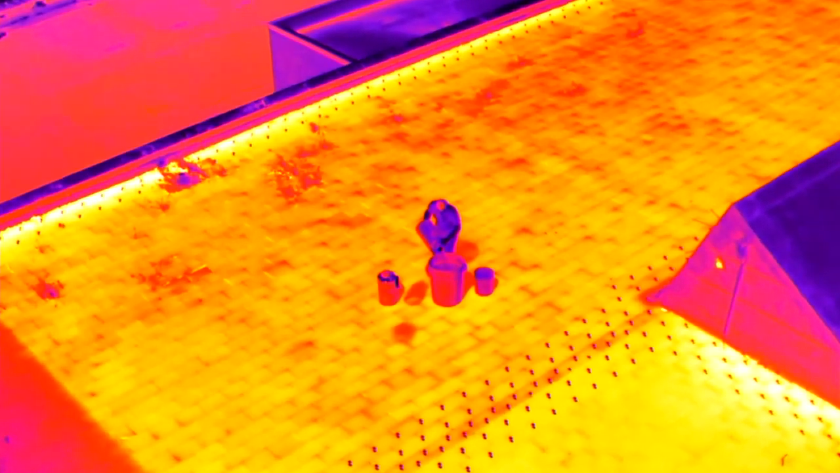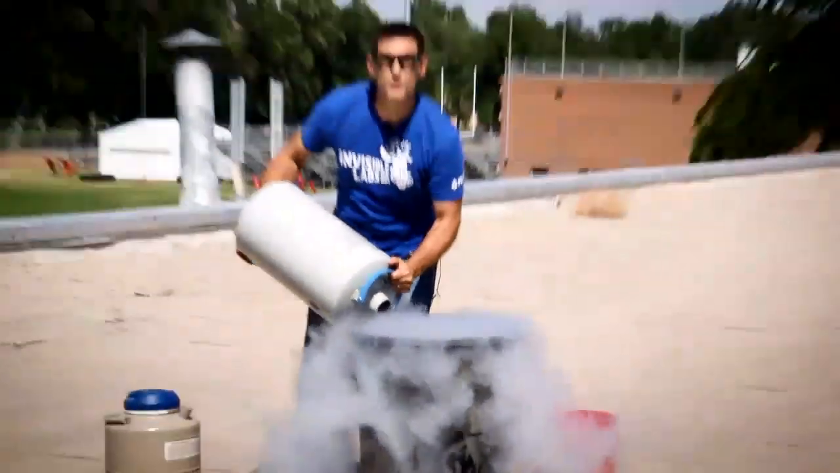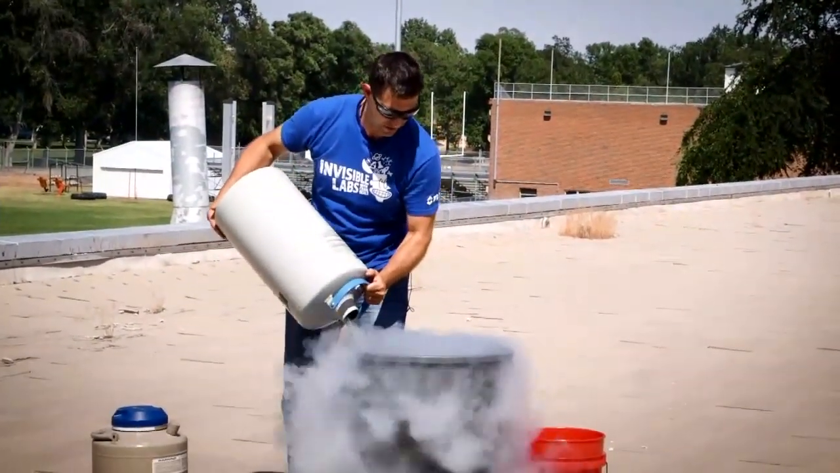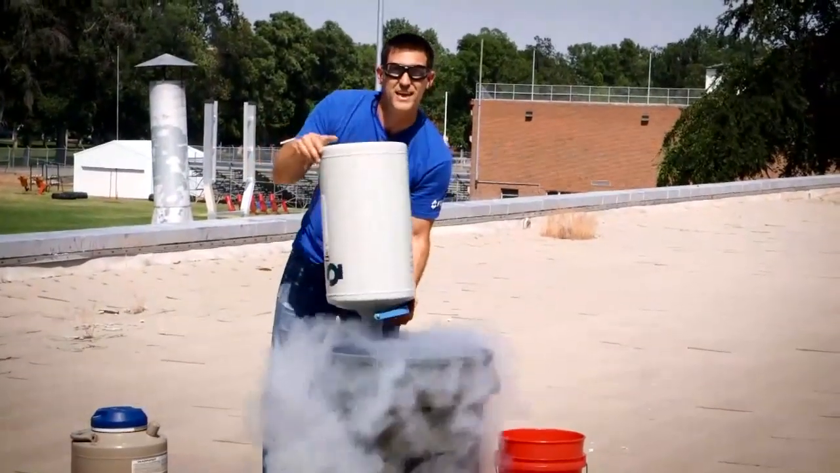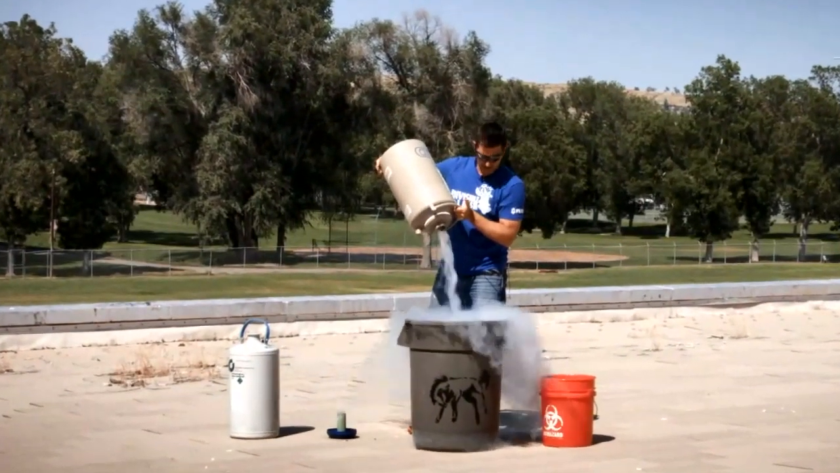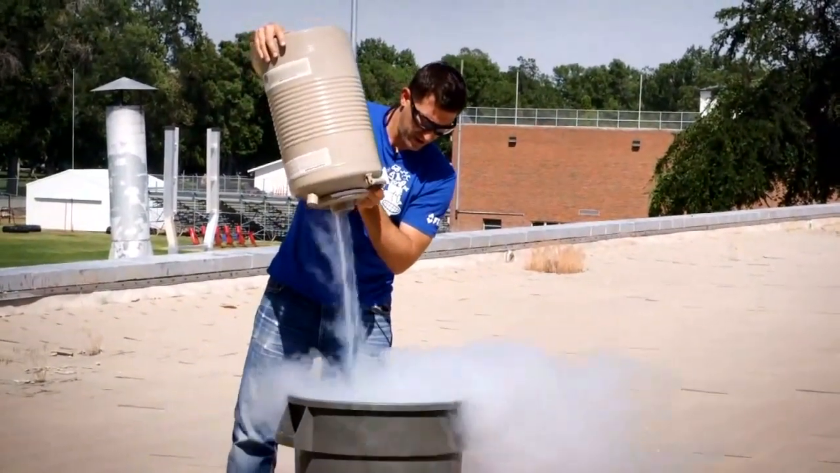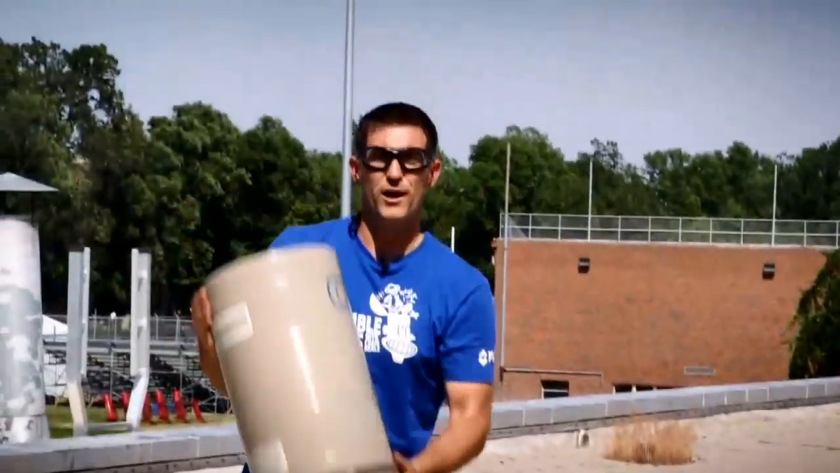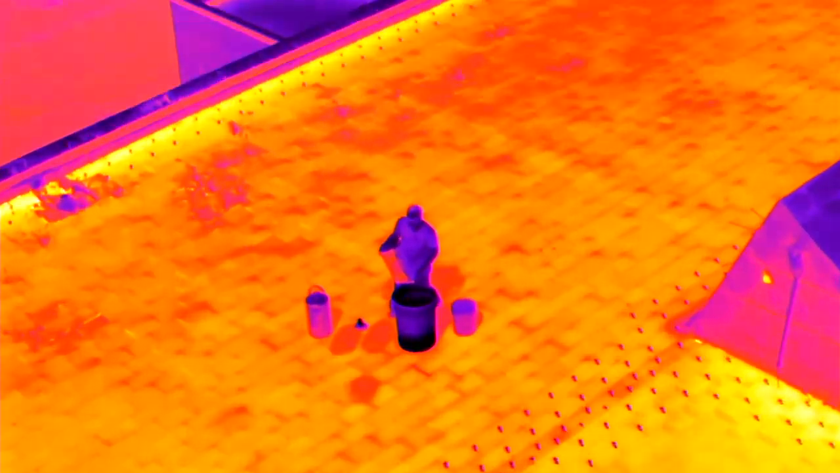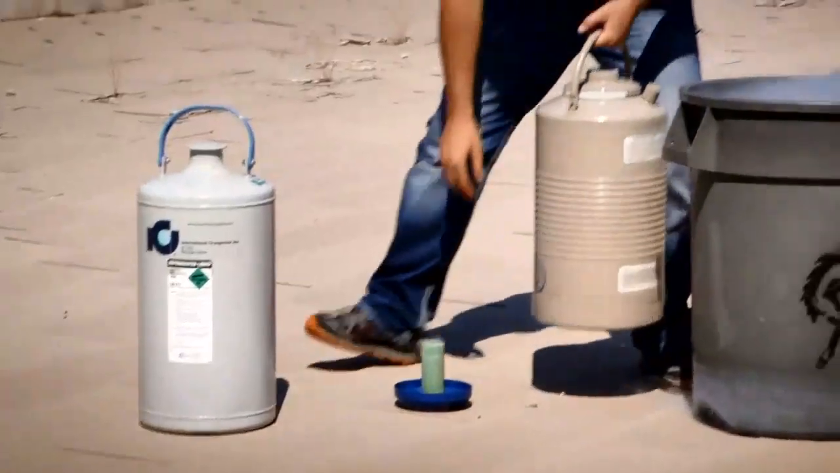Our first 10 liters is going to go in, and we're going to start to lose some of it. It's going to turn into a vapor. But a lot of it's going to stay right down there at the bottom. So I've seen it many times. I've done it several times. But never have I ever seen liquid nitrogen and water in thermal. Well, that's why we're here today. Let's see what we get.